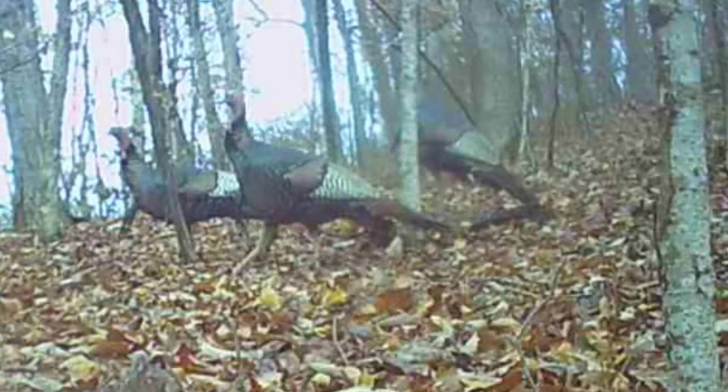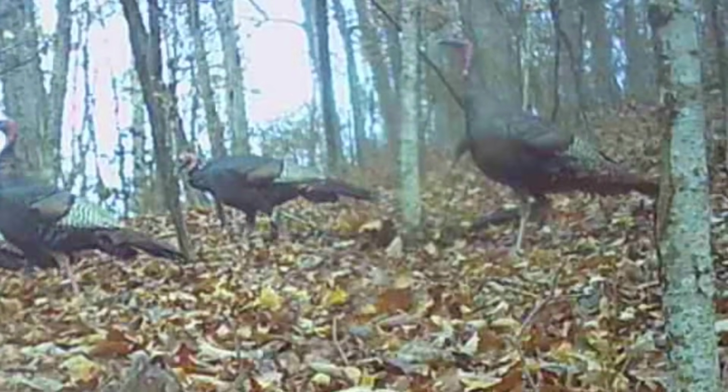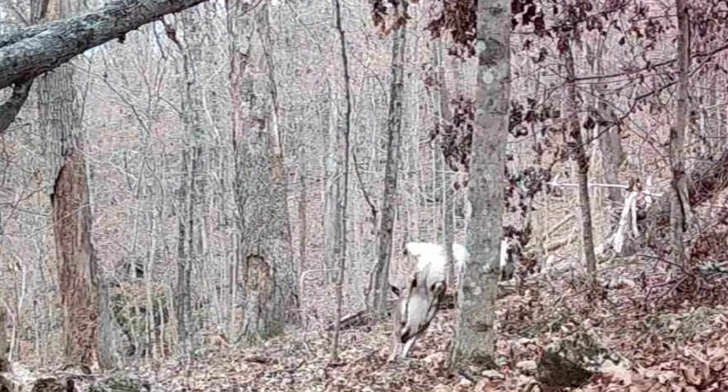Well, the turkeys seem to be moving around awful well in these old woods on a cold morning, and so is all the other little animals too.